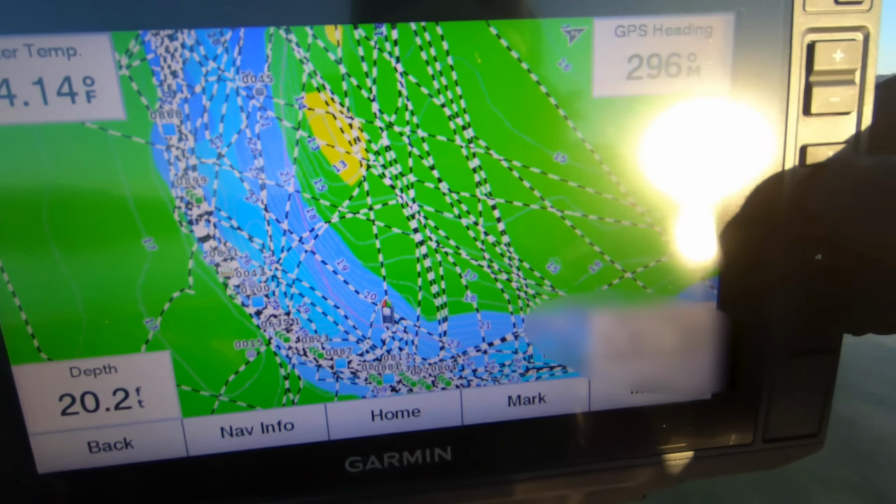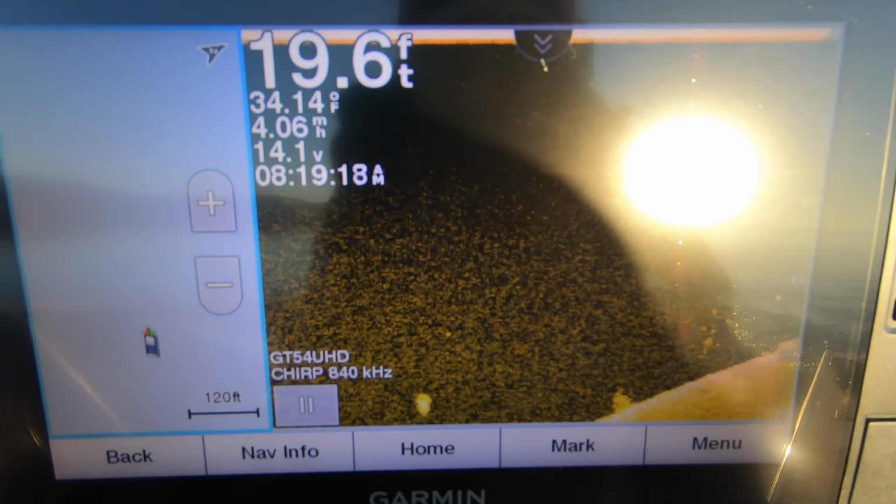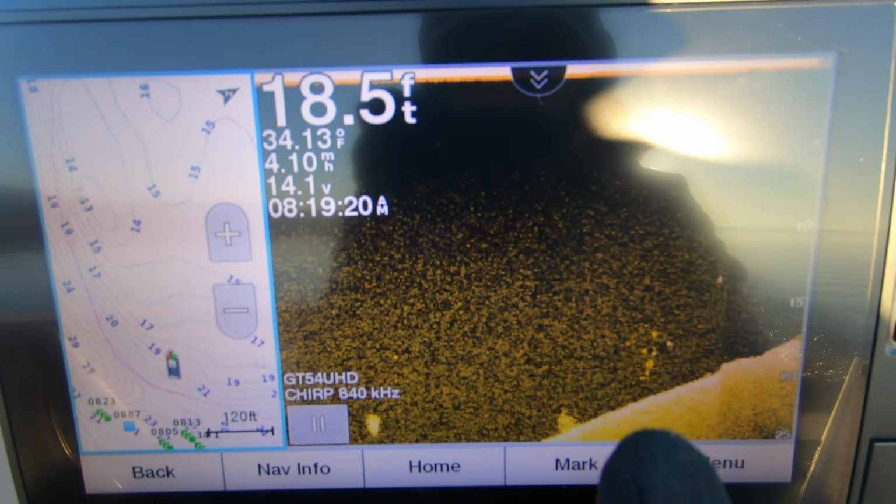So if we just use a shortcut here, switch back to down scan in my map there, I'm just S-curving in and out of the edge of the river channel to try and see where those fish are positioned. Obviously, it's gonna be a little bit different for me over here. It's not like I'm on a new lake or anything. There's obviously gonna be numbers here that consistently have fish on that I fish pretty much every day.